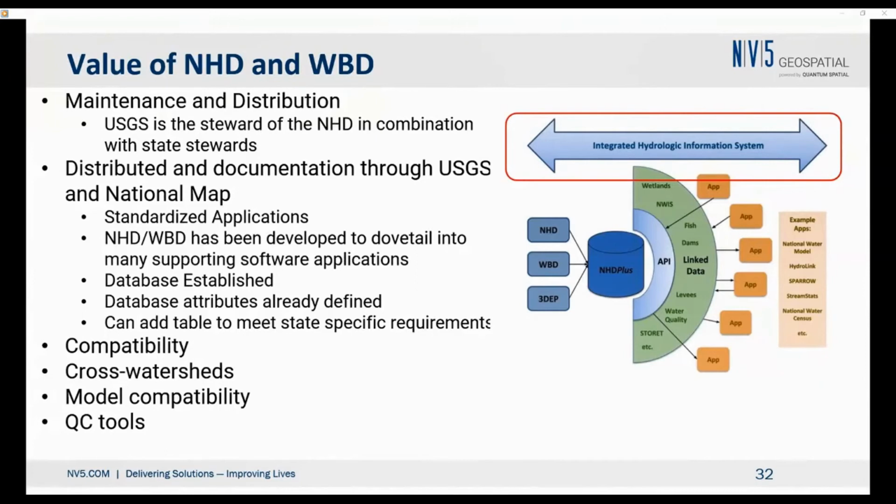The other thing, which is probably as important, is the standardization for the application. What we can see on the right-hand side of the slide is that in this case, the NHD Plus, but in the future, it will be EDH, will provide that information that can be linked through all the custom applications that are developed to work off that database that will help us with understanding wetlands, fish, dam behavior, levees, water quality, the STORET data, the reach files.